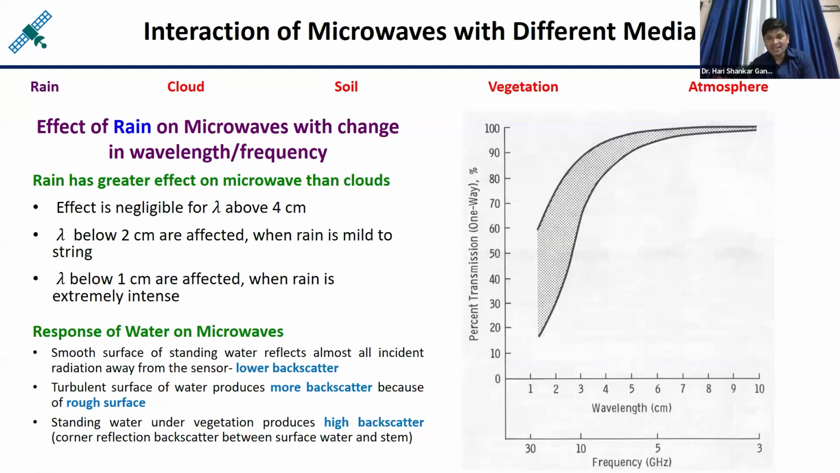So you can see X bands, what is the wavelength? 2.5 centimeter to 3.75 centimeter. So you can say X band radiation or radars are much affected by the rain, especially during heavy rainfall. Okay, but the effect of microwave on rainfall is very less if the wavelength is